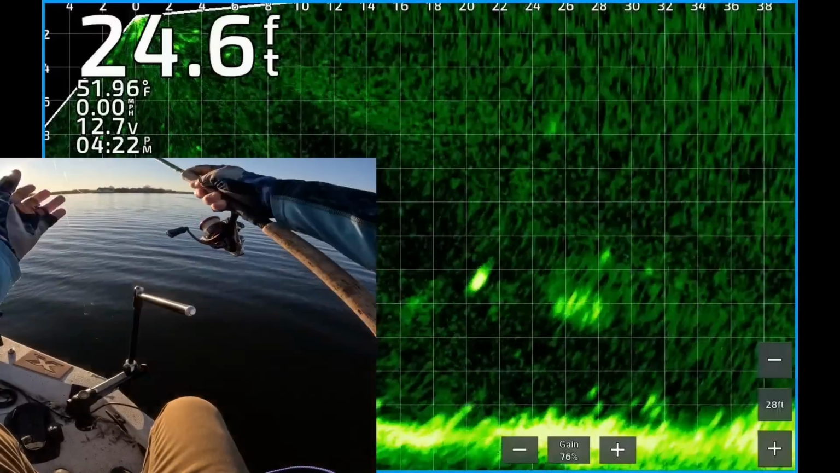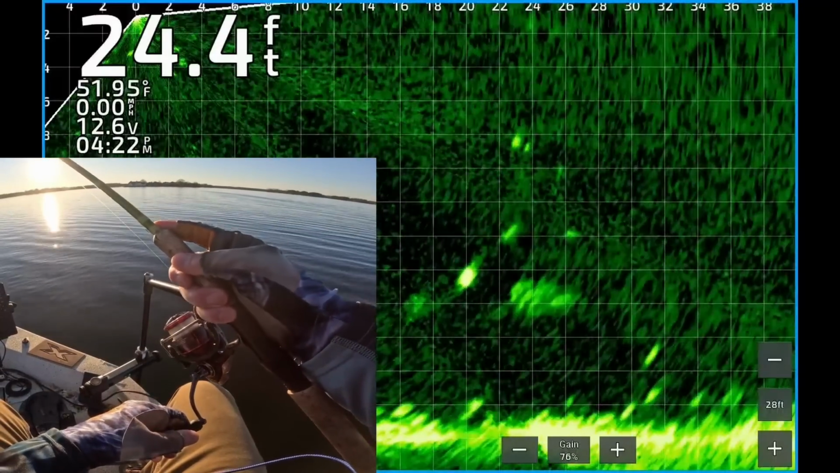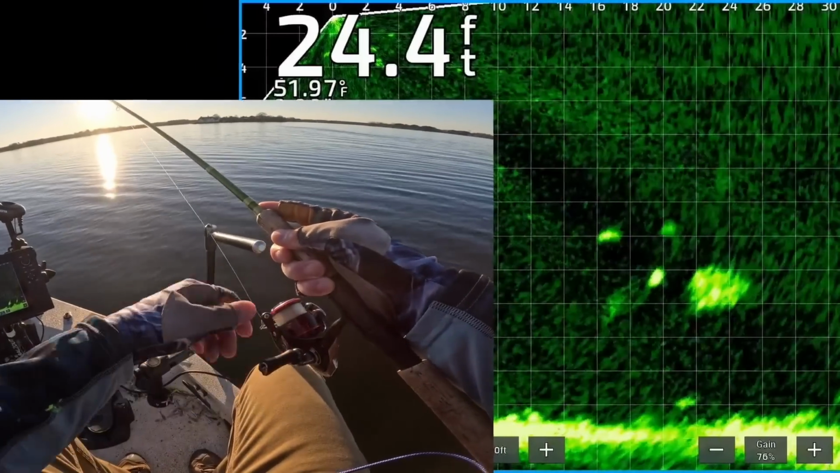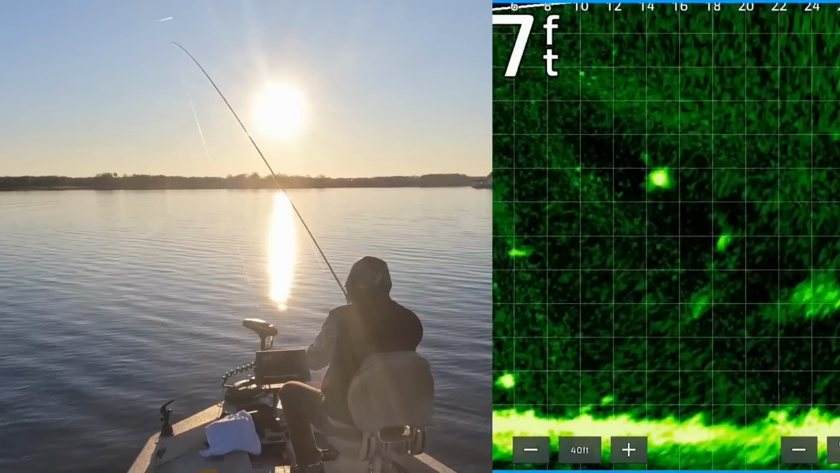Gosh. Look at the size of that crappie. 16 feet deep, about 20 feet from the boat. There's my jig dropping down on top of it. This ended up being the biggest fish I caught all day. There's the jig on top of it. He turned. Got him. That's a good one. 20 feet out.